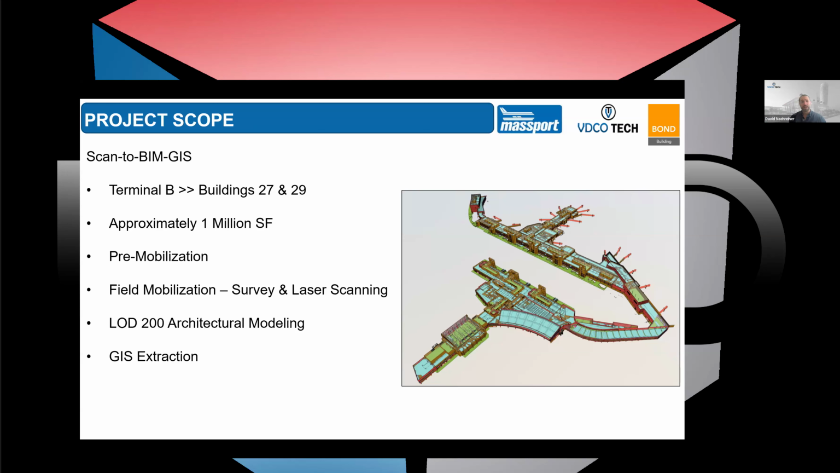Focusing specifically on this project, it's been a good effort so far. Our team, VDCO, Bond, NV5, Feldman, and a few other parties, we're specifically focusing right now on Terminal B. Terminal B is made up of 2 separate buildings, Building 27 and Building 29, that comprise the entirety of the terminal. The terminal itself is approximately 1 million square feet, Ali, maybe 900 to 990.